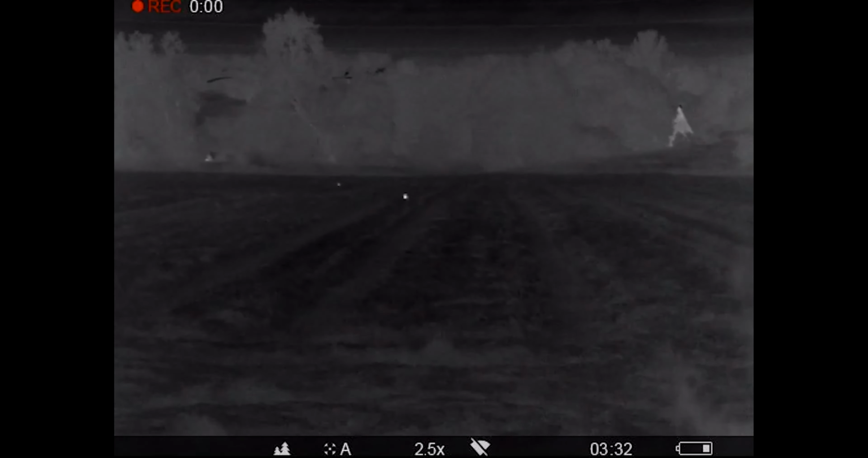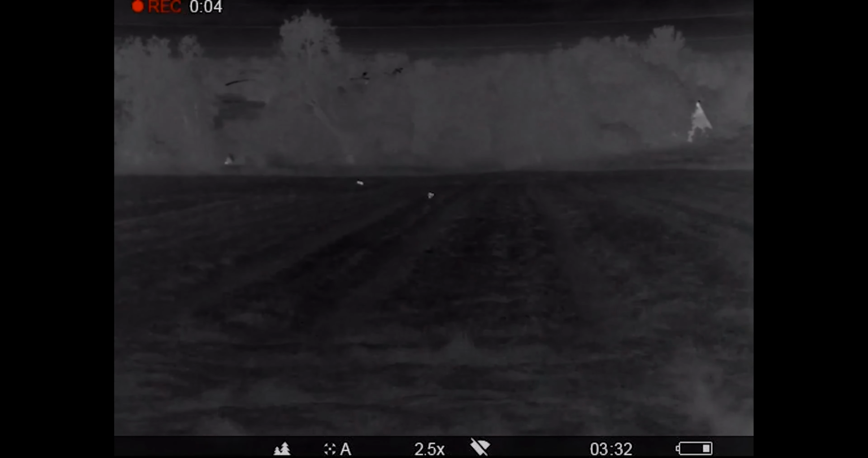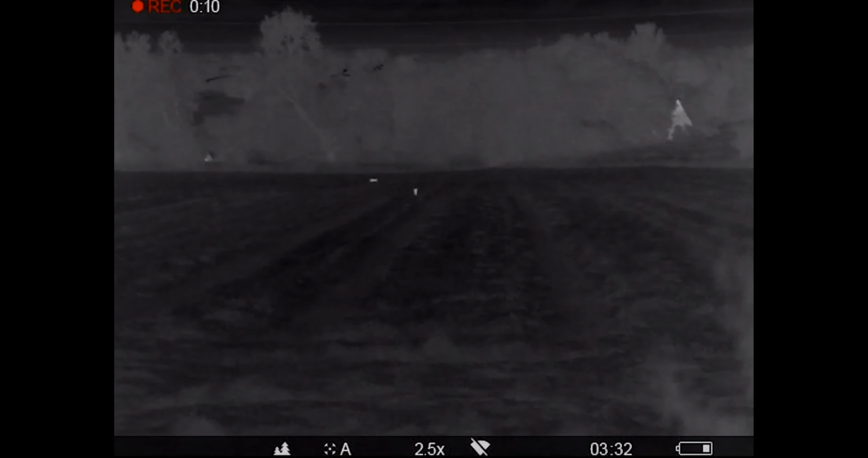But what I could see in the distance was another fox, but they weren't a pair, because you'll see in the footage as it goes down, the other one runs away from it. When it transpired later on, that was a vixen that ran away, and that was a dog fox running. So it all came about.